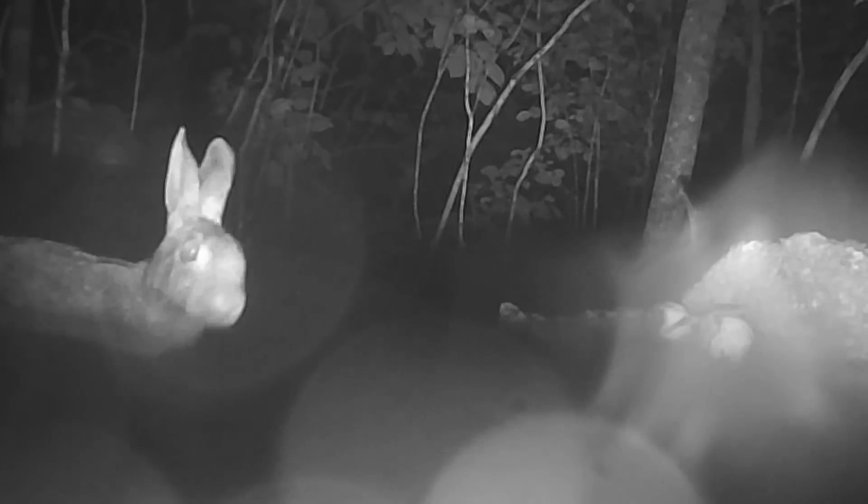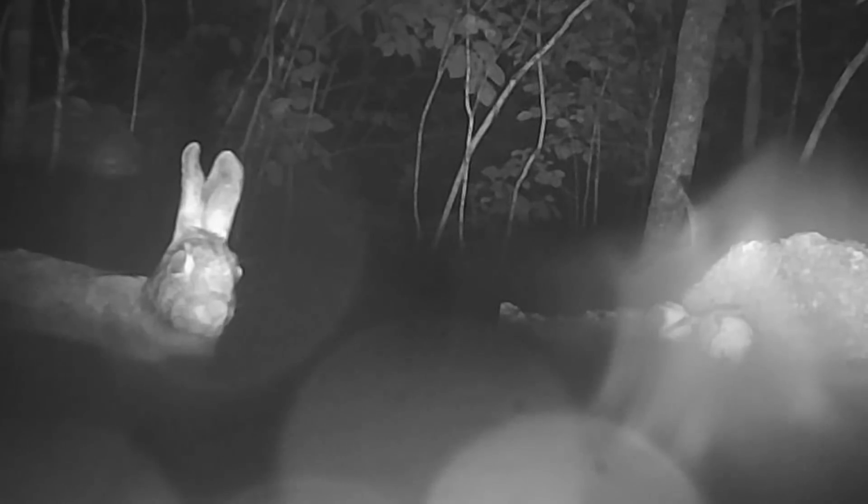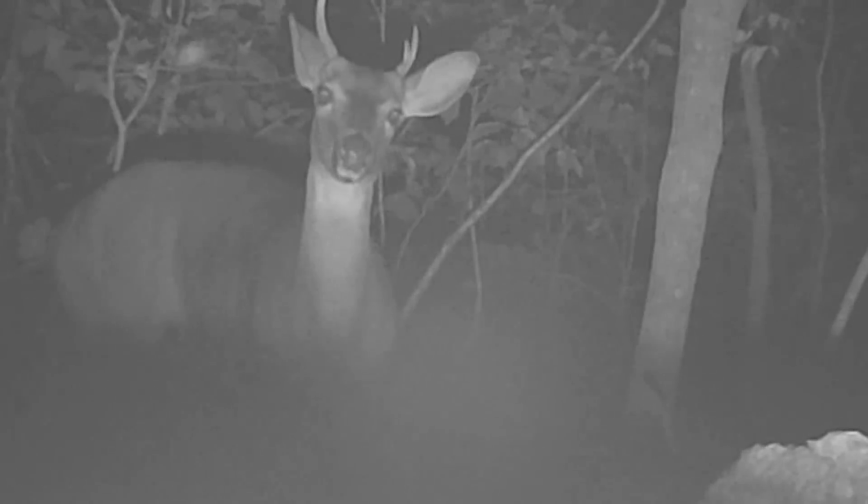And at the log, got water on the lens. There was a skunk coming through. And a coon passing through. And there's a little rabbit out doing his thing too. And there's a little young buck. Seems awful nervous. Looks like a 3-point there.